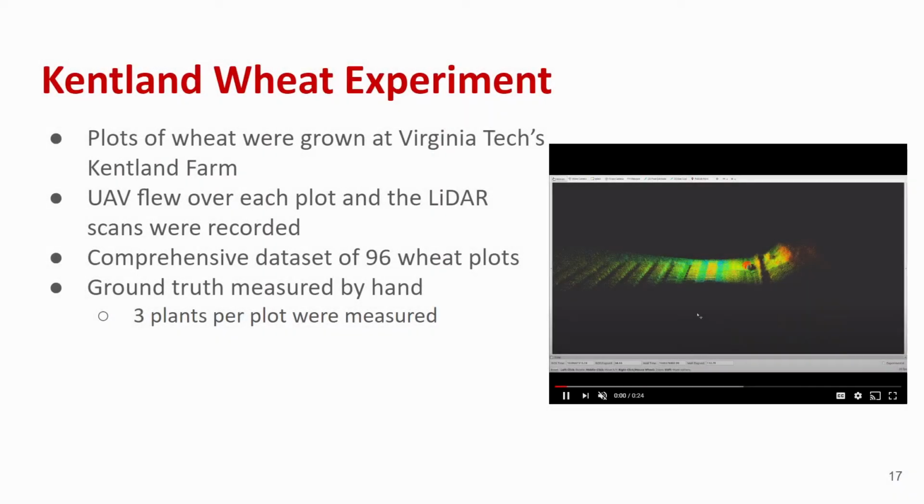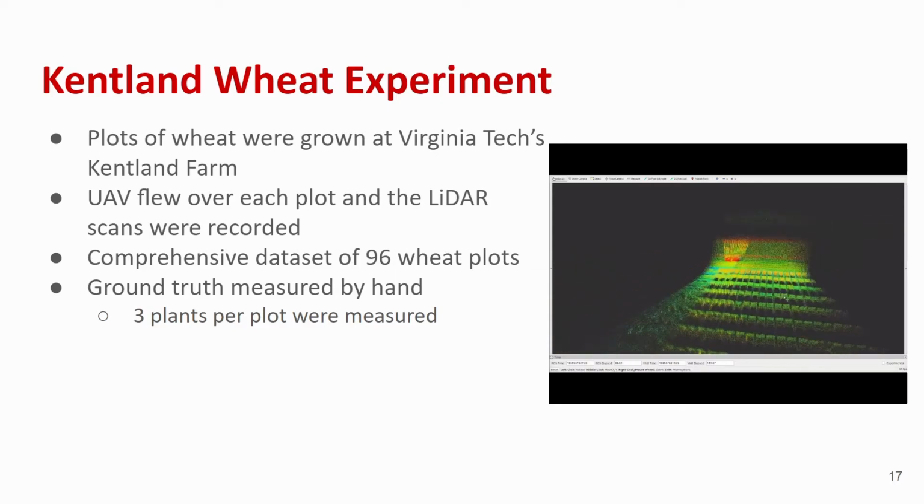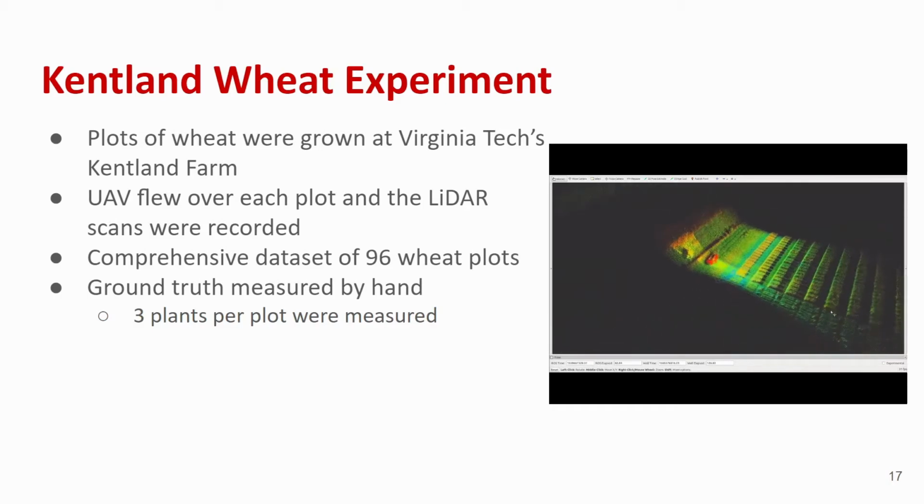Wheat was grown at Virginia Tech's Kentland farm in an ordered grid. We flew the UAV over each plot and recorded the LiDAR scans as well as the UAV's location. This has allowed us to create a comprehensive dataset of 96 wheat plots. We also recorded the ground truth plot height by manually measuring the heights of 3 plants per plot.